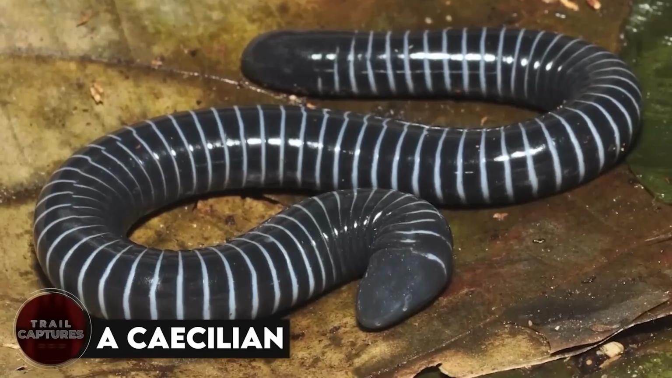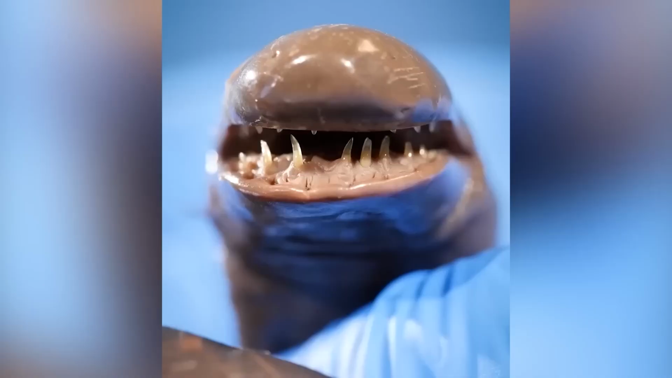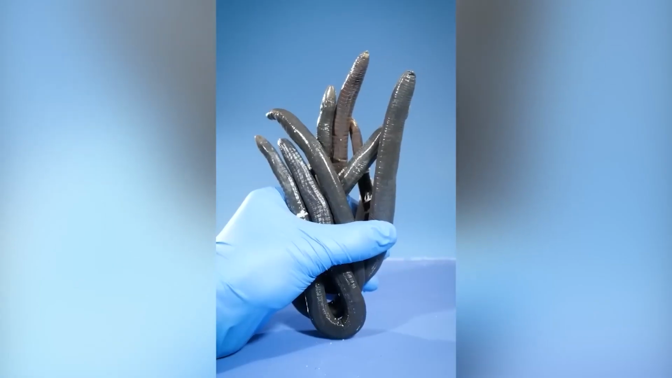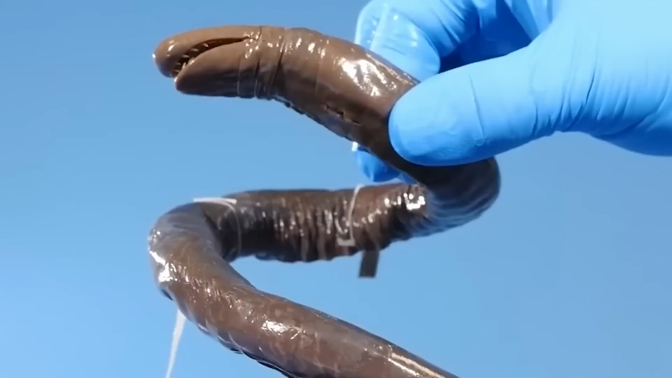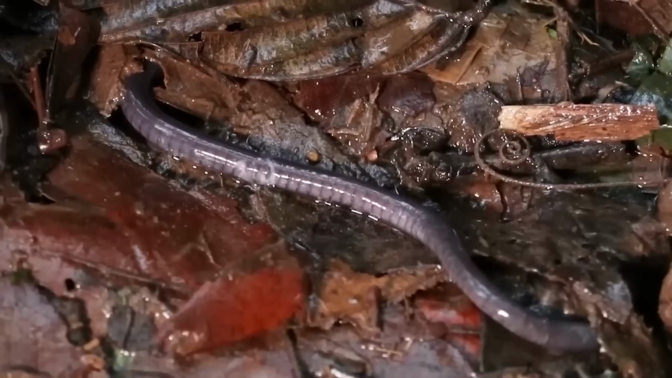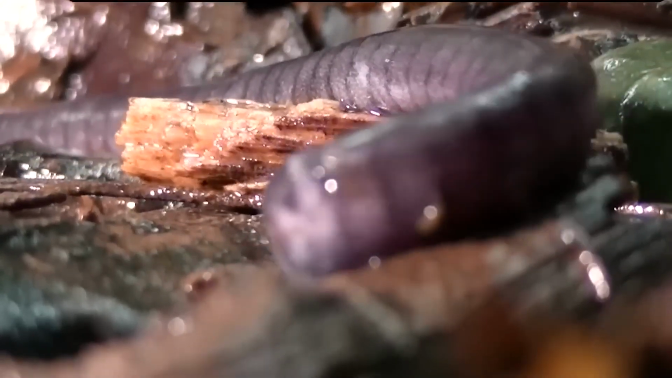A caecilian. What you're seeing right here might look like a worm to you, but just look at its fang-type teeth and the whole head. This is not a worm, folks. It is called a caecilian, and these are amphibians. Yup, just like frogs. They just lack arms and legs. But as they lack, nature made them the only amphibians to have fangs.